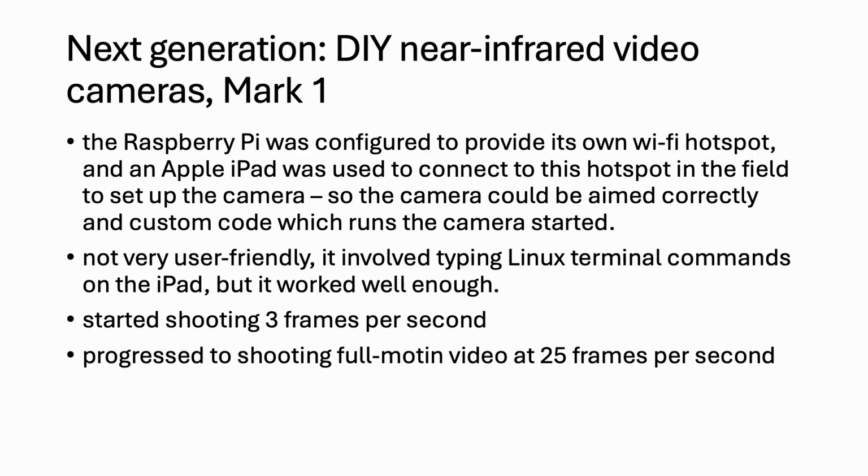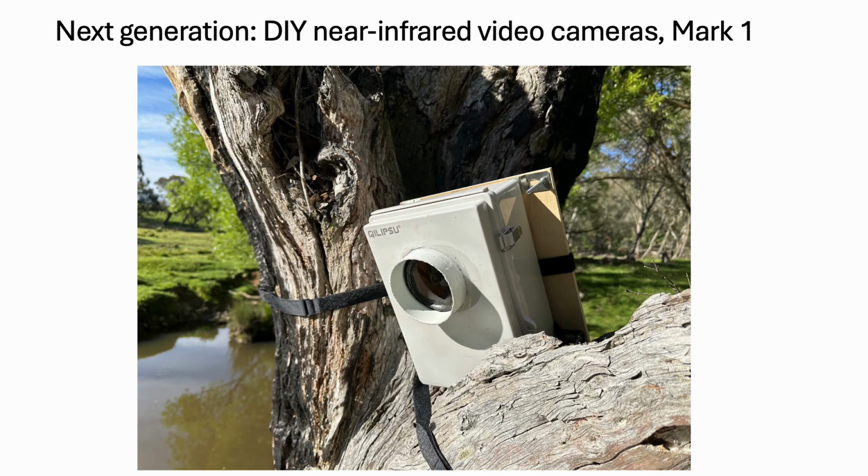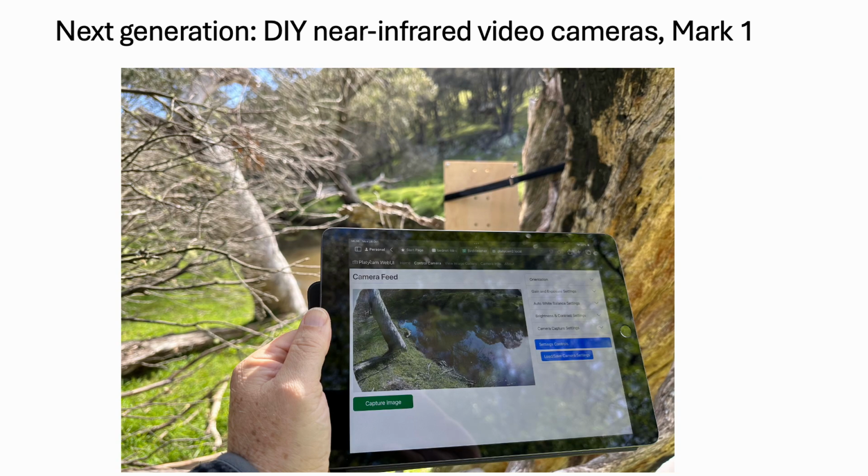And we started shooting at 3 frames per second, which was much higher than the commercial time-lapse cameras' offer of 1 frame per second. But after that we quickly progressed to shooting full motion video at 25 frames per second. So this is our first generation camera mounted in a tree on that same stretch of the Duckmalloy River. And this is me holding an iPad, and you can see that's the camera view shown on the iPad with the camera just behind it. That allows the camera to be positioned correctly.